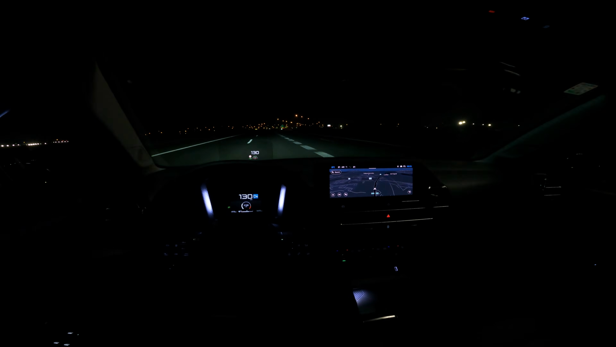Now, coming to our exit. Okay, this car's price in Croatia is 32,000 euros, and some of you are gonna say, what? And this is for the top trim.